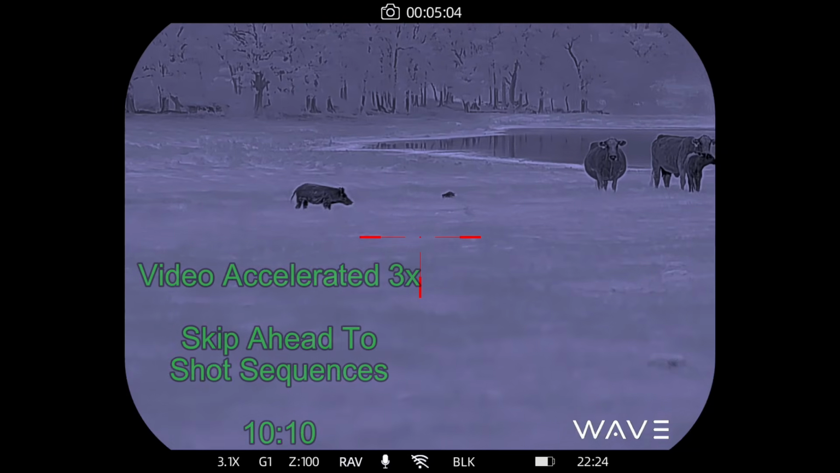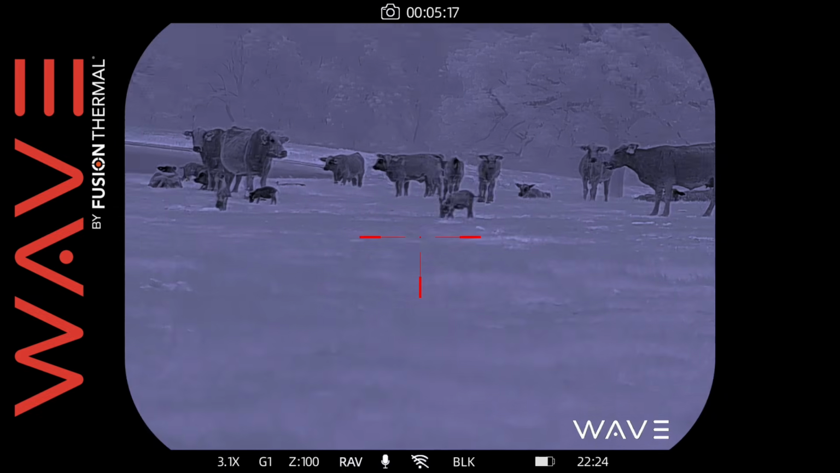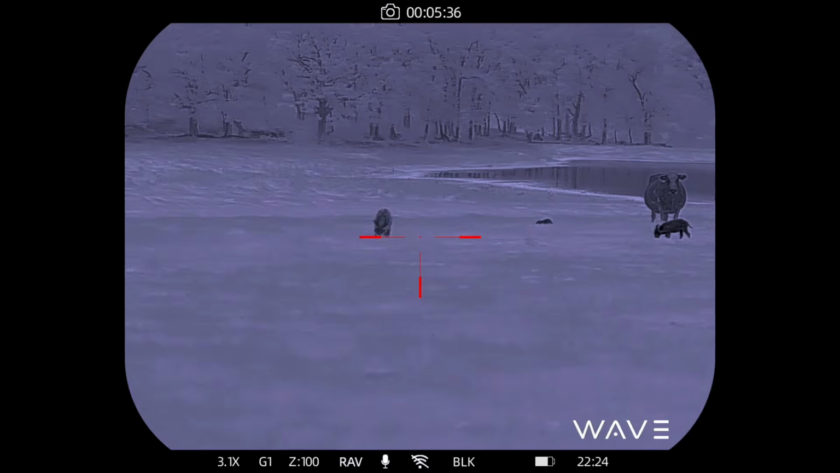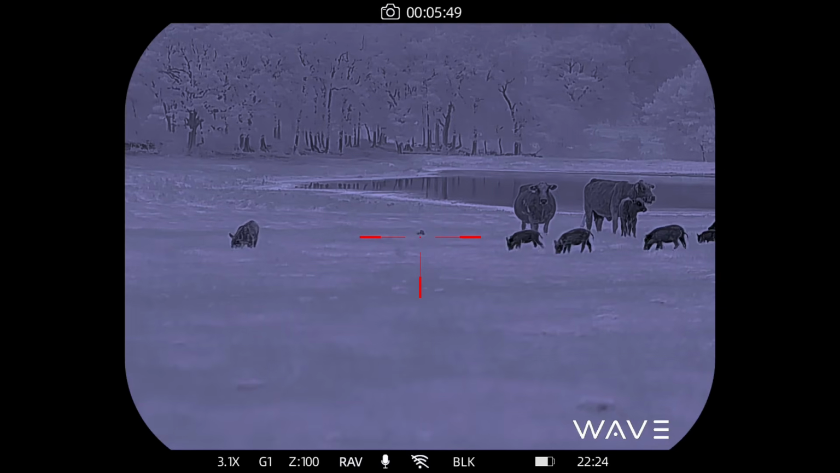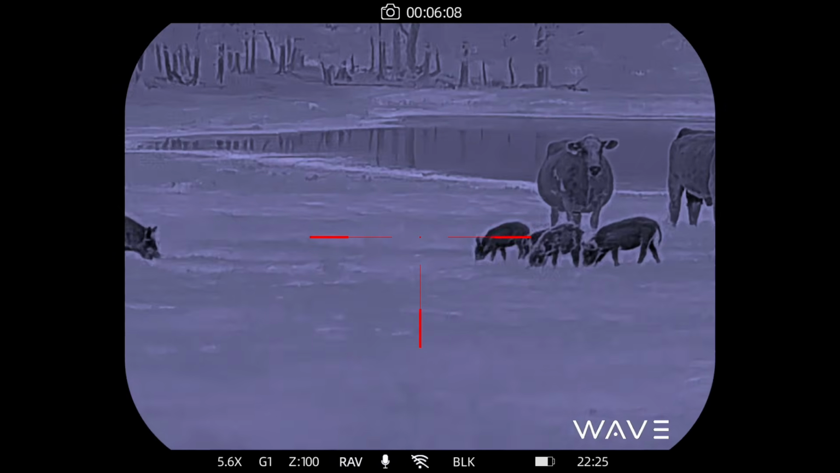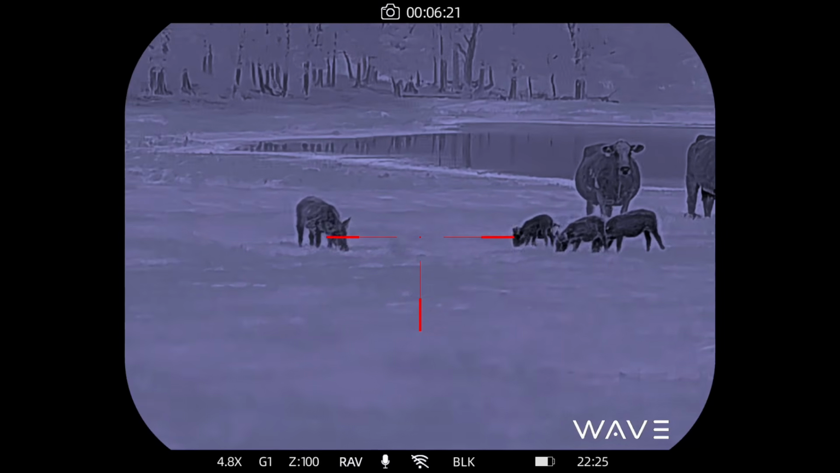And here's where I've gotten set up, but it's going to take a while before I shoot, so I'm going to go ahead and speed up the video. Just waiting for the hogs to possibly move into place. I'm hoping they're going to move out to the left. I'm going to be able to get multiple shots at multiple hogs, but they're being slow in making this transition. As you can see, the hogs, as they move away, they go into some low spots and they can actually disappear on you in this field.